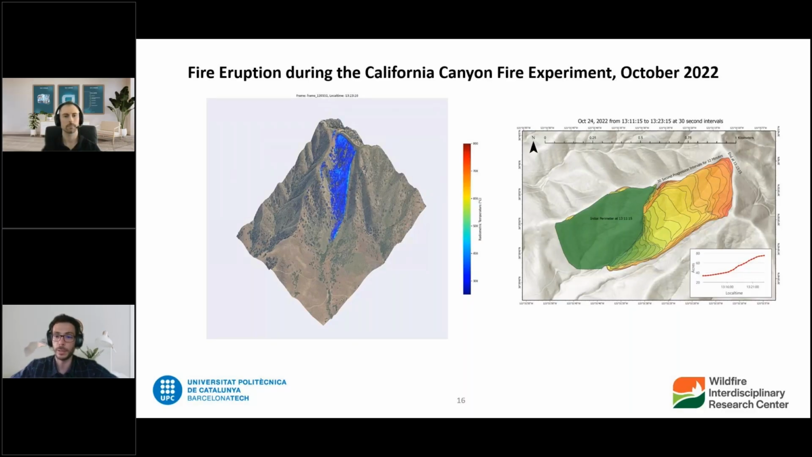We need to put numbers to them. And these technologies are allowing us to quantify that fire spread. For example, here on the right, you have the isochrones that show how the fire progressed and when the fire was at different points in time.